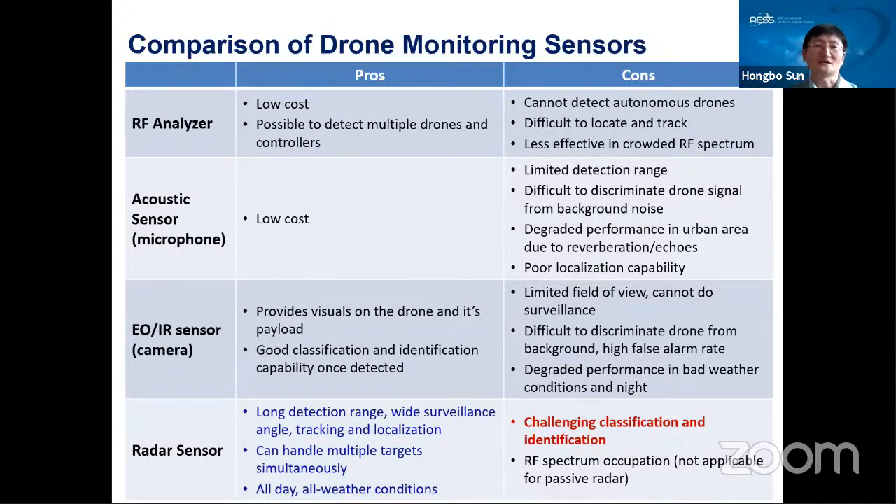Okay, now we focus on the drone monitoring sensors. I summarize the pros and cons for the different types of sensors. First of all, the RF analyzer. The advantage is it has very low cost, and it's possible to detect multiple drones and controllers.